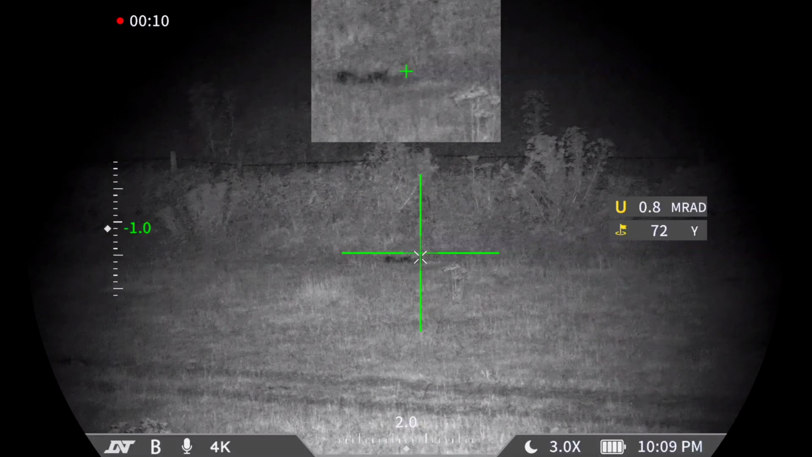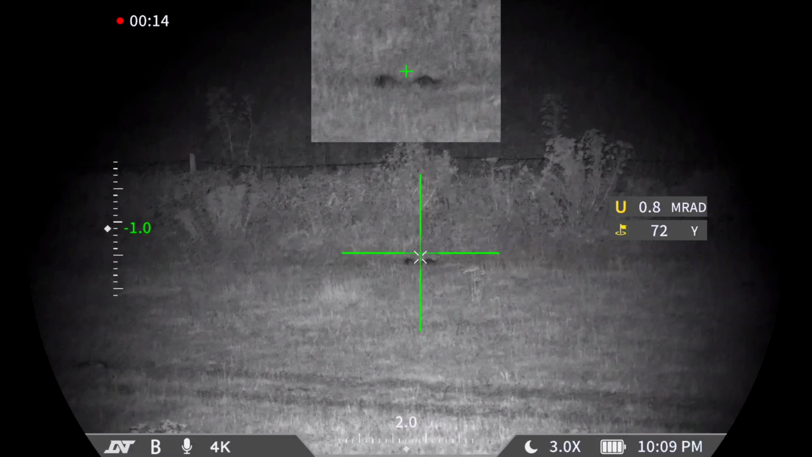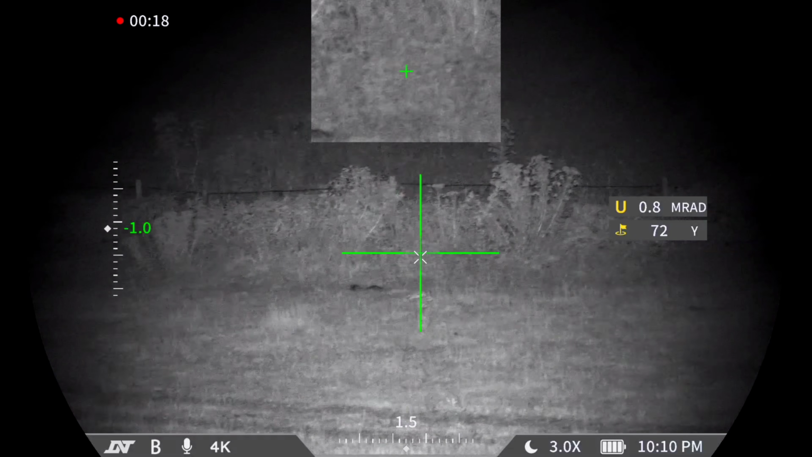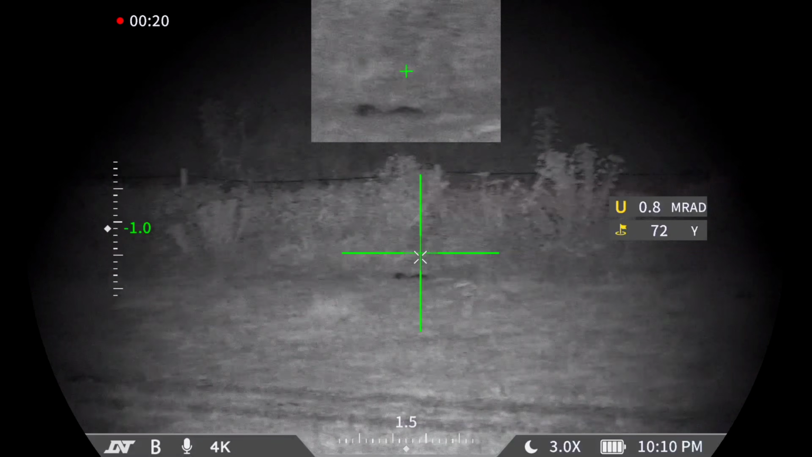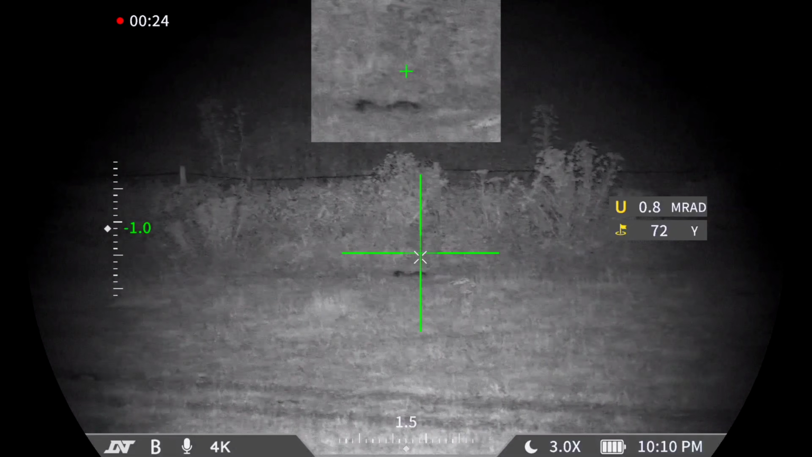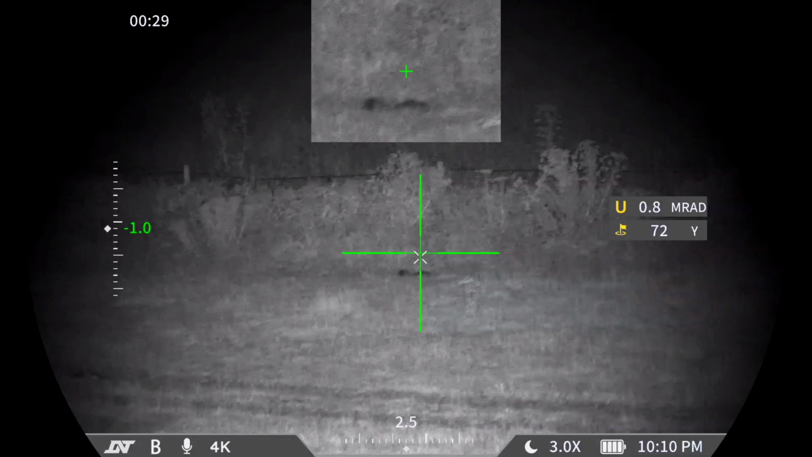Dave, sorry, mate. It was nice that you were illuminating something for me. I can't believe it. He shot about 30 rabbits and he goes to the one that I was aiming at. Bloody bloke. Didn't have your name on it. Well, it hasn't now, has it?